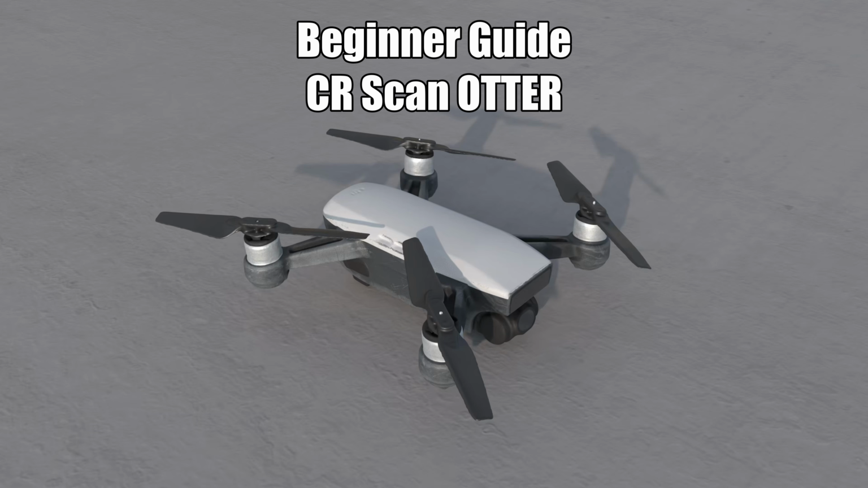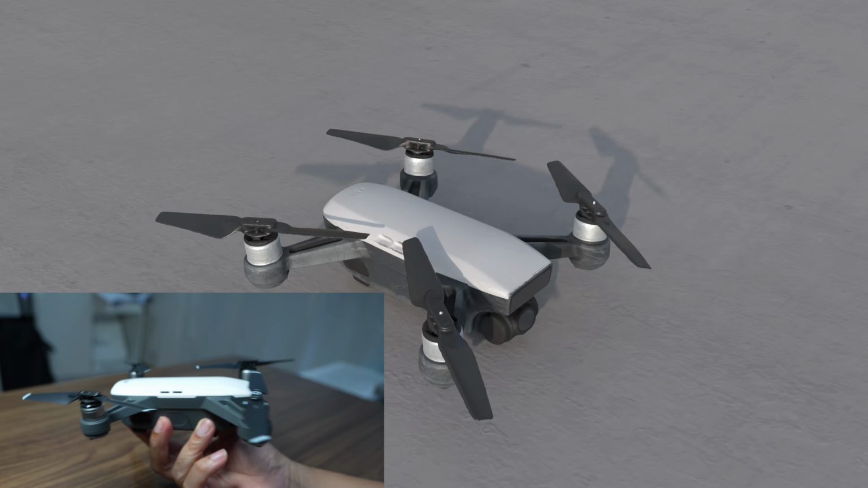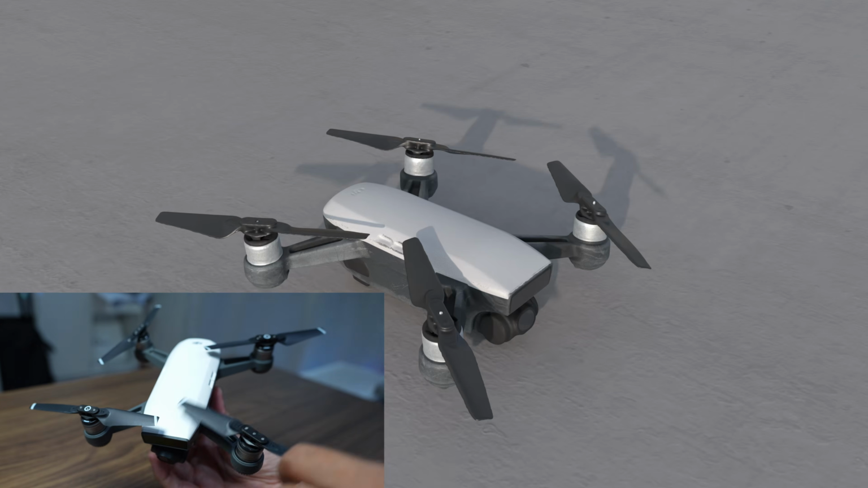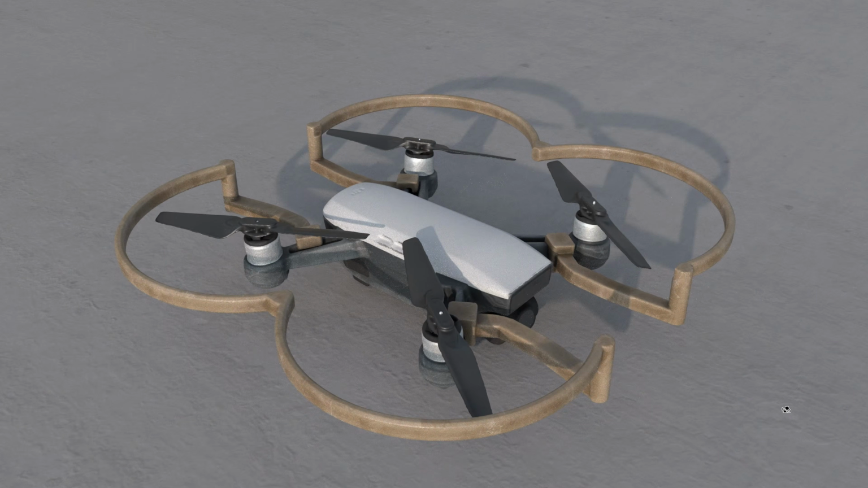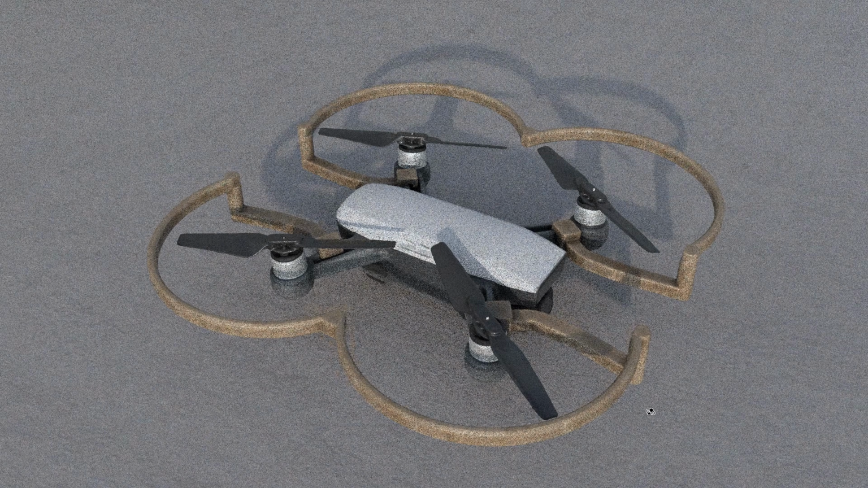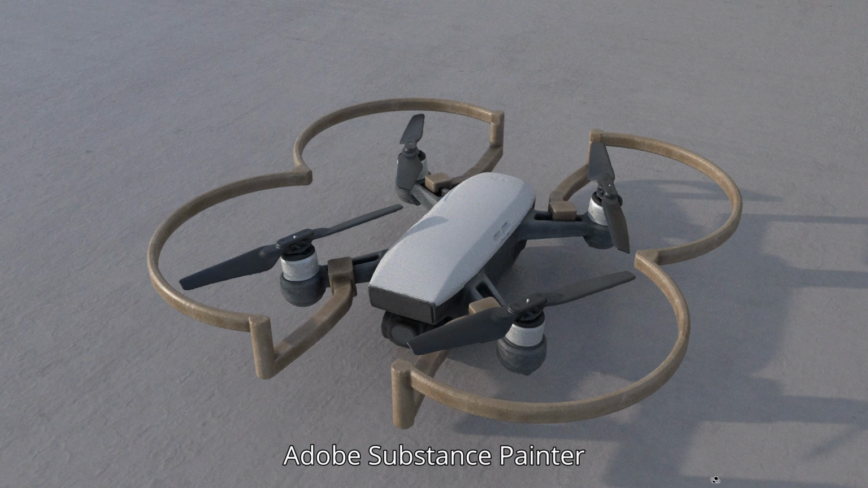Hi, this is a beginner guide for using CR Scan Otter. In this project, I will scan this drone, a DJI Spark, and then I will create a propeller guard by using Adobe Substance Modeler, which is very easy to use. And I'll show you how I paint this model with Adobe Substance Painter so you can create a photorealistic model.